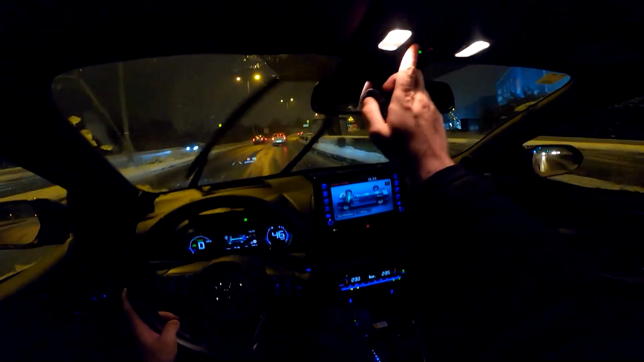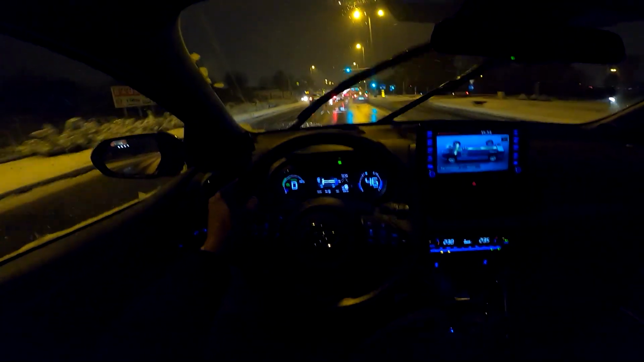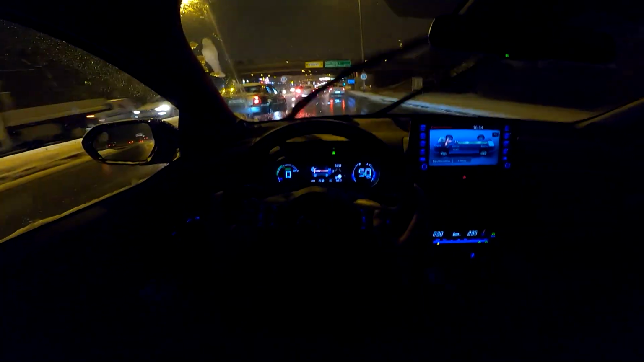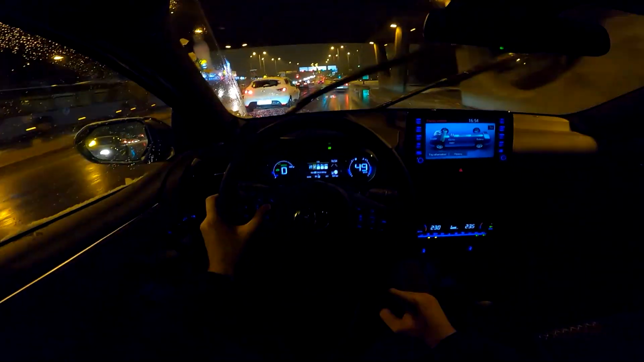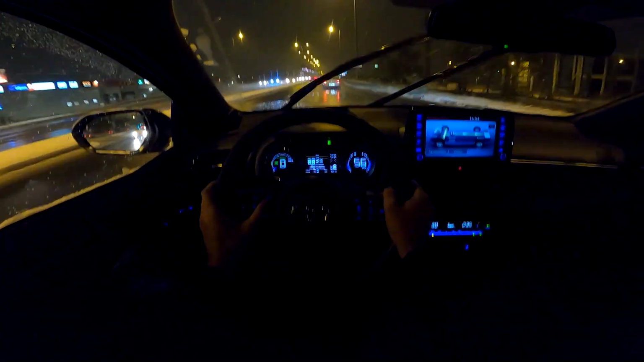How do you guys like this new layout of the cockpit? I think it's pretty cool. I love the fact that the materials are actually rather good. So the steering wheel feels nice in the hand. You have the 3-spoke one with various buttons to change various things. Here I can see, for example, the lane assist and a bunch of other safety systems which you can turn on or off.